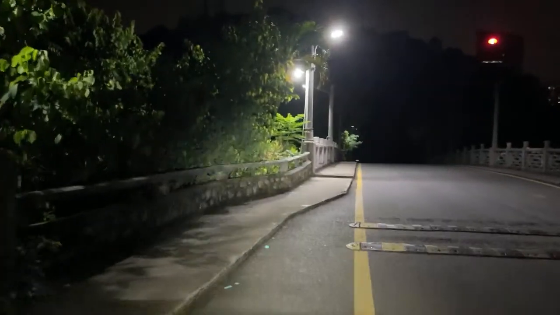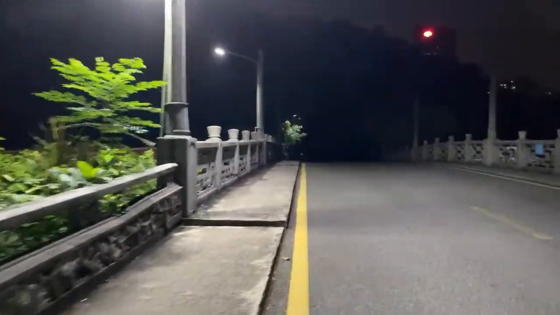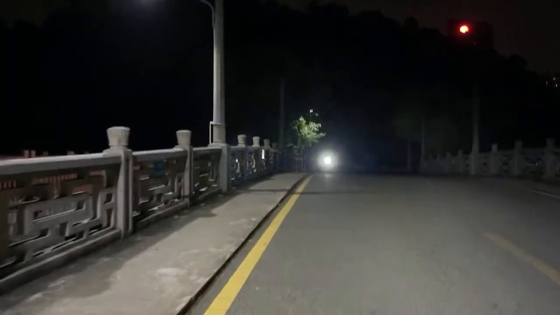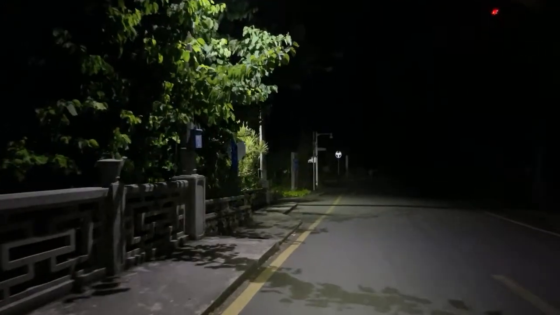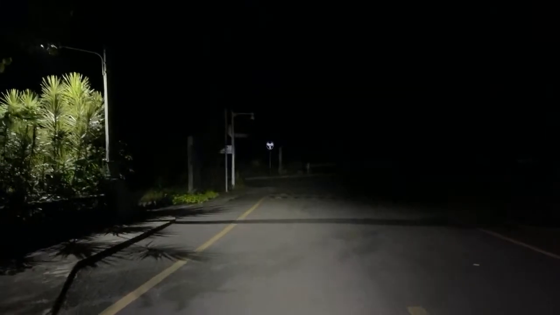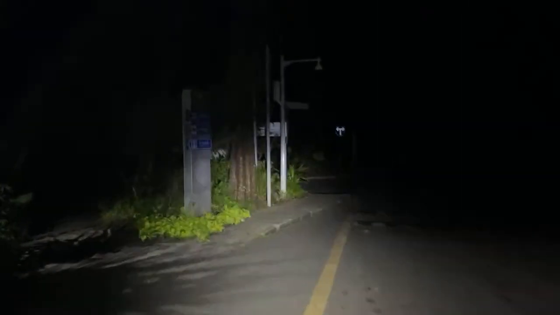All right, this will be the highest point of the run as we go up this small little bridge. I think we're going to be heading into very complete darkness soon, because the last time I ran over here at about 10:30, when I was doing my warm down, the lights all went off at 11.